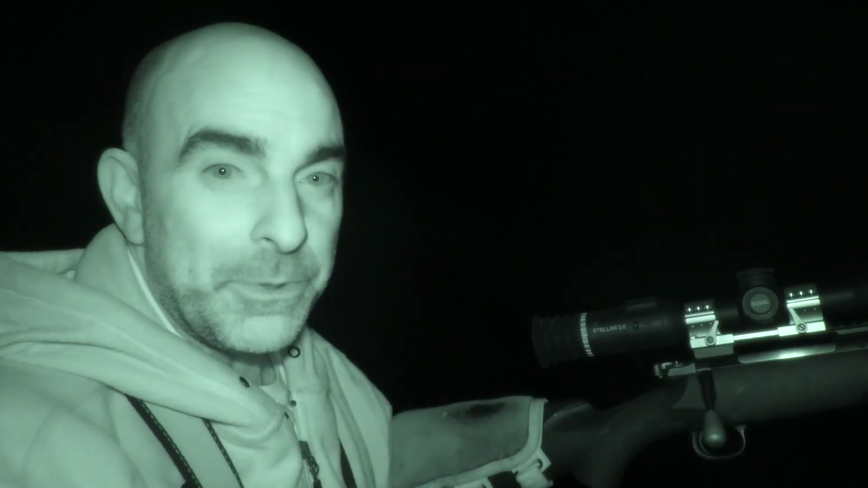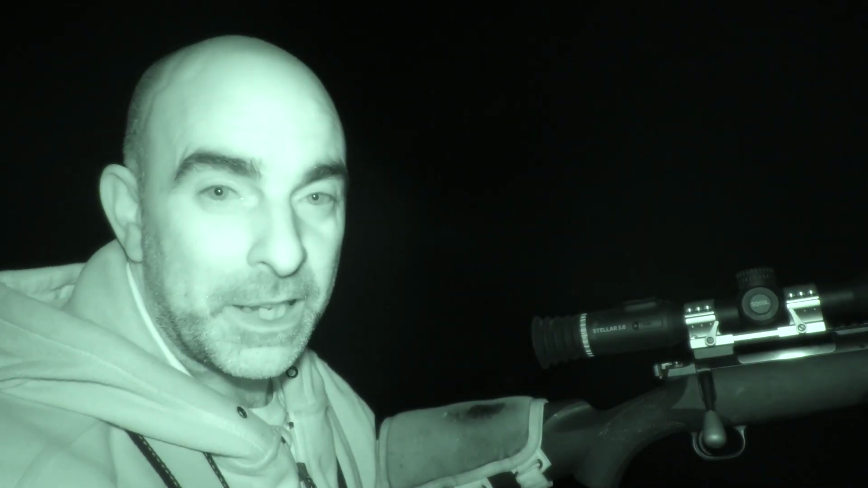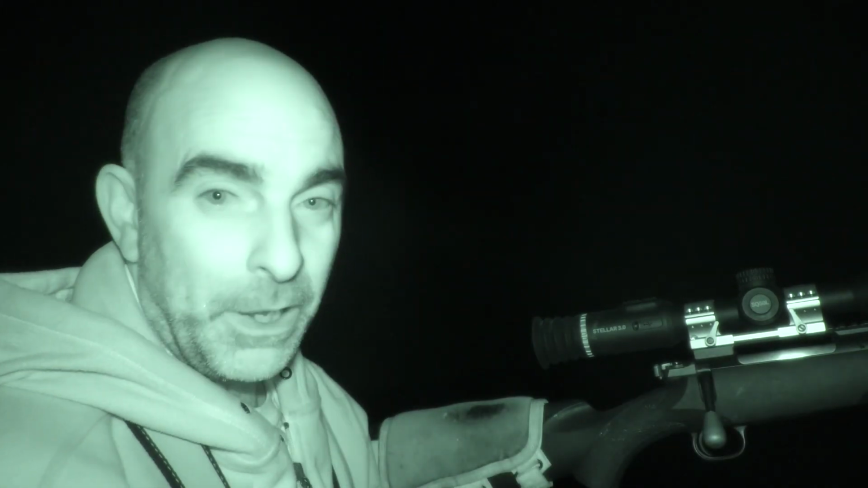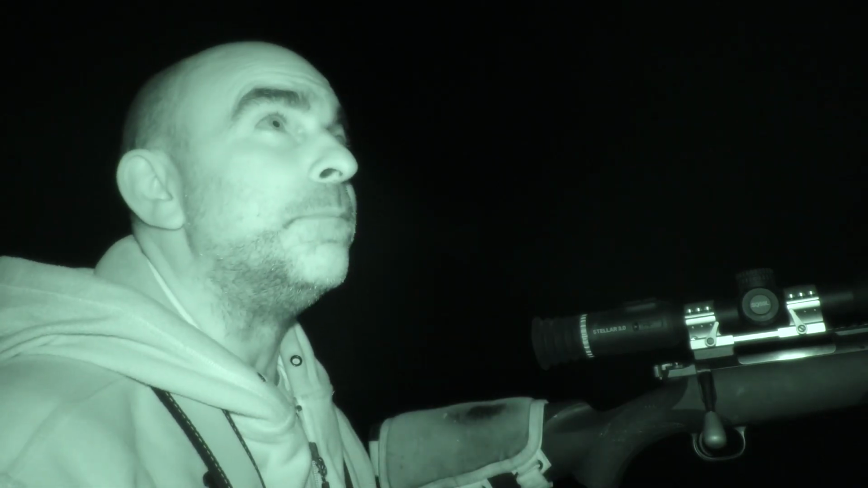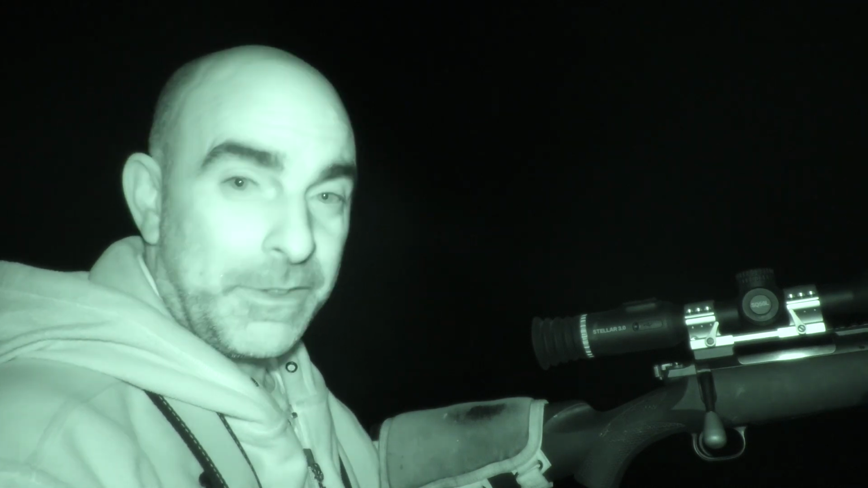There we go, fox number two down. It seems to take bloody ages for him to come down the bank, but eventually he did, and I had a bit of bank behind him. I gave him a quick shout, and he stopped and looked. I pulled just very slightly high, and I thought I'd missed him over the top for a second, but it hit him in the upper part of the chest, top of the back, and it dropped him really nice. So, second fox down.